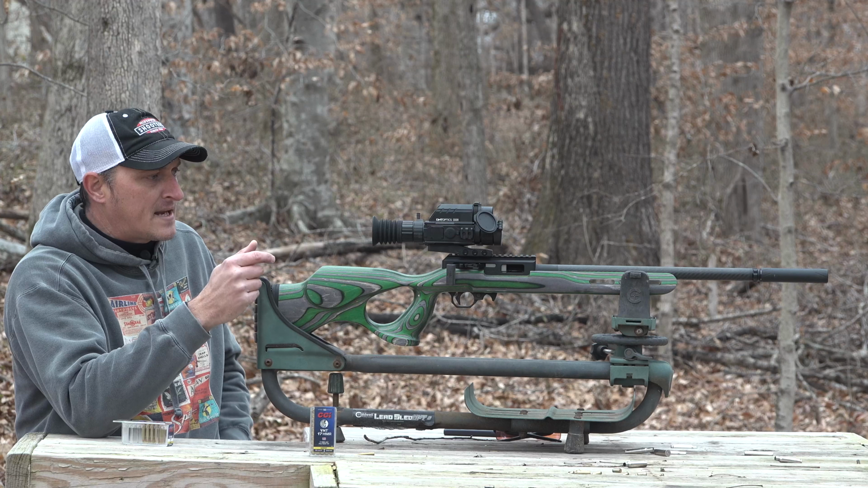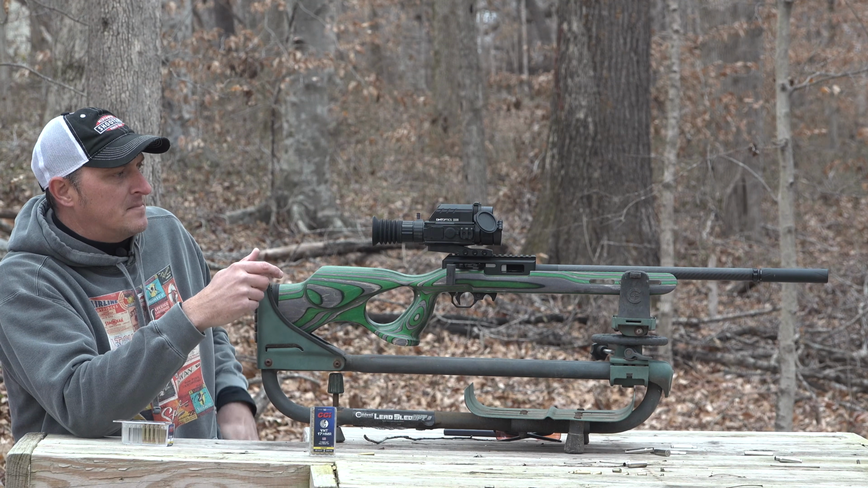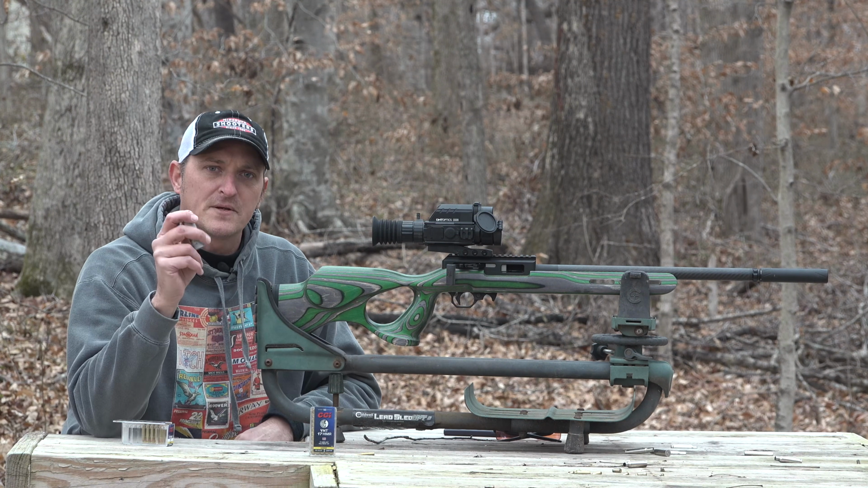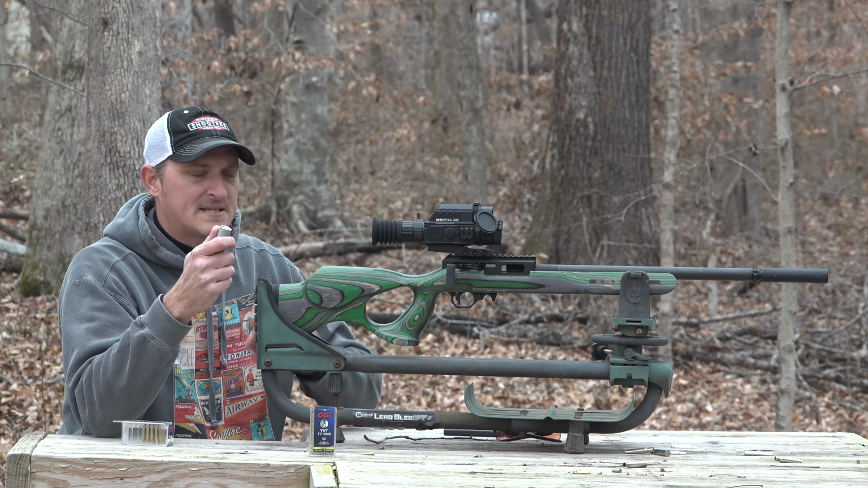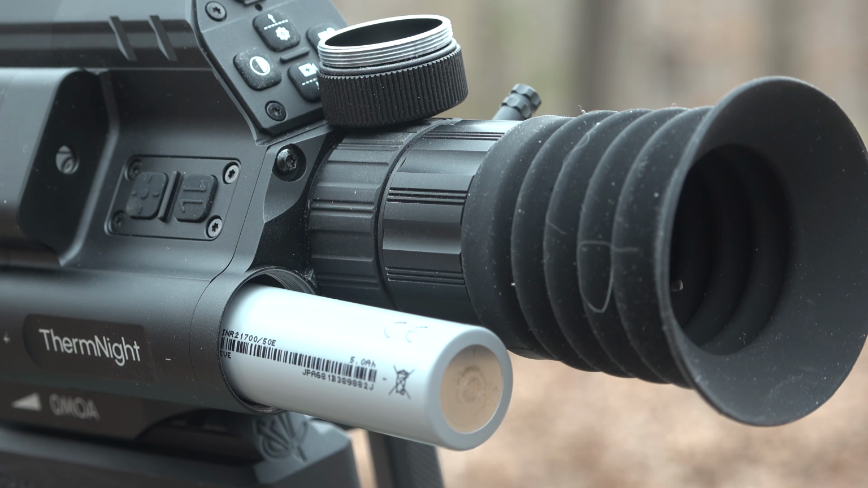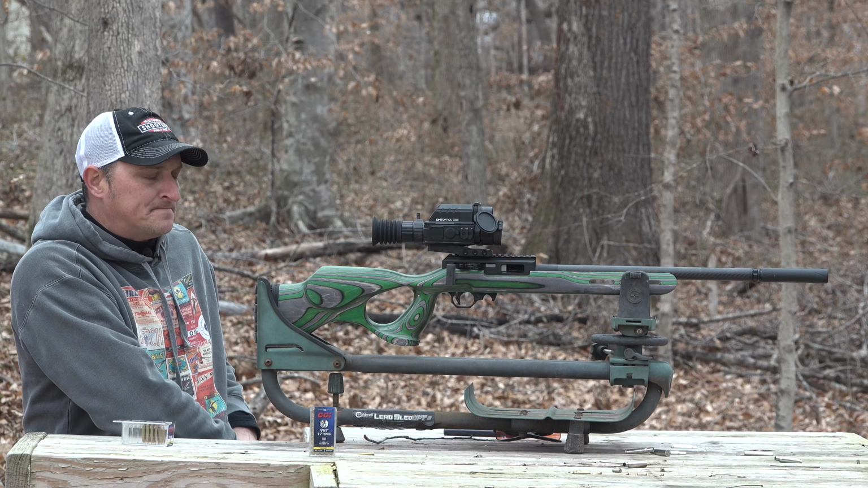The wonderful thing I like about this particular optic is mine came with 2 batteries. These are lithium batteries. This one goes dead after 4 or 5 hours. Simply take it out, put this one back in. You're good to hunt for another 4 or 5 hours. So I always kept one of these charged with me when I go out hunting.